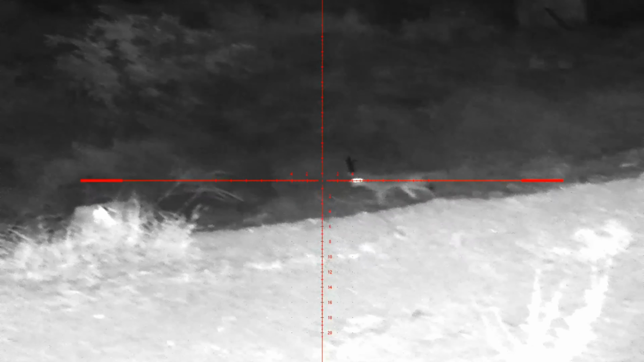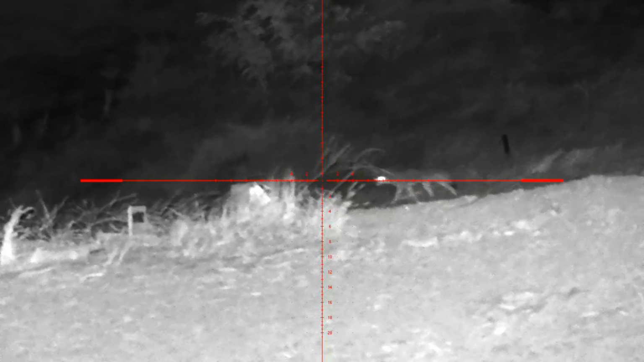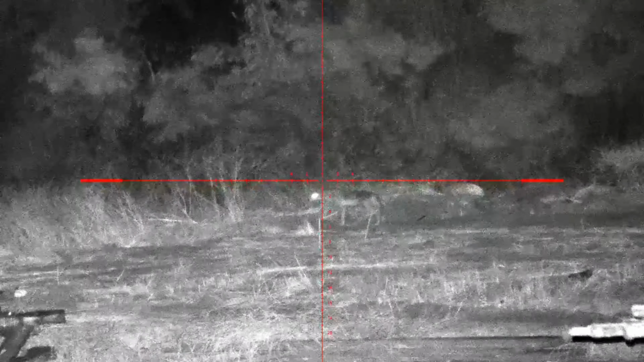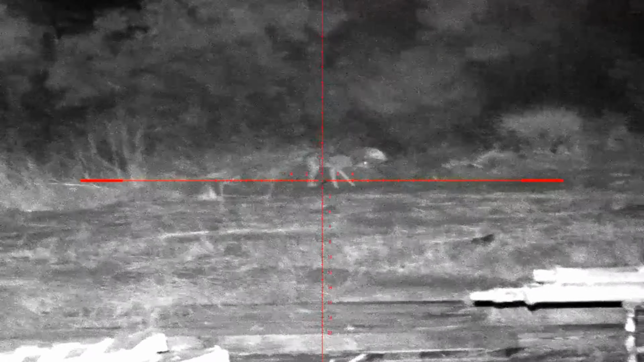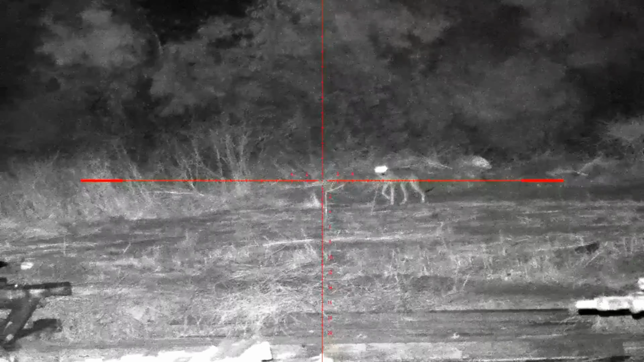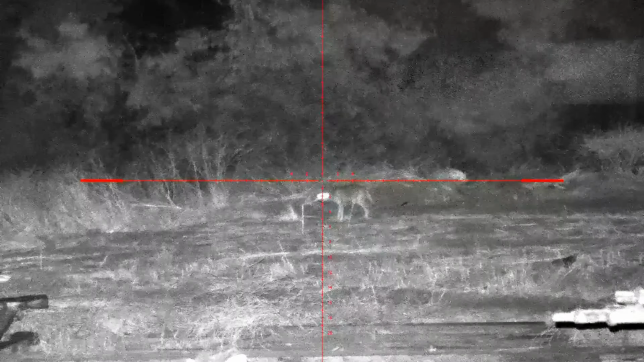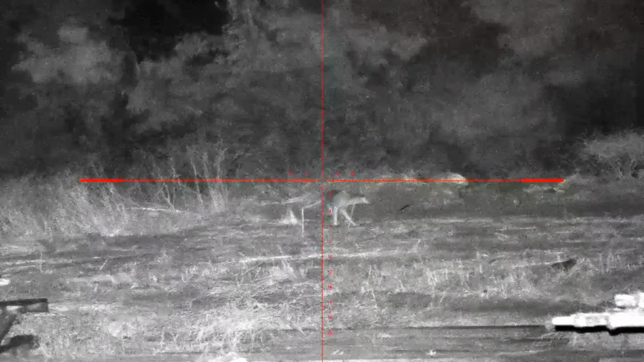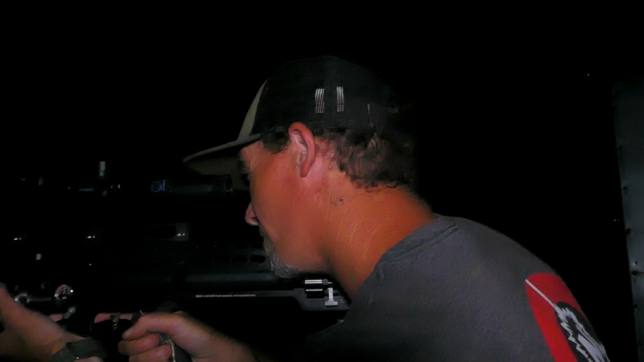Usually the coyotes come in on this trail, which is across a ravine, at 277 yards. And so you've got a good view of them coming in. And typically they'll come across that ravine and come through this field and get up on top of this mound, which is where there's a lot of carcasses from chickens. And that's where we leave a lot of the ground squirrels that we hunt.